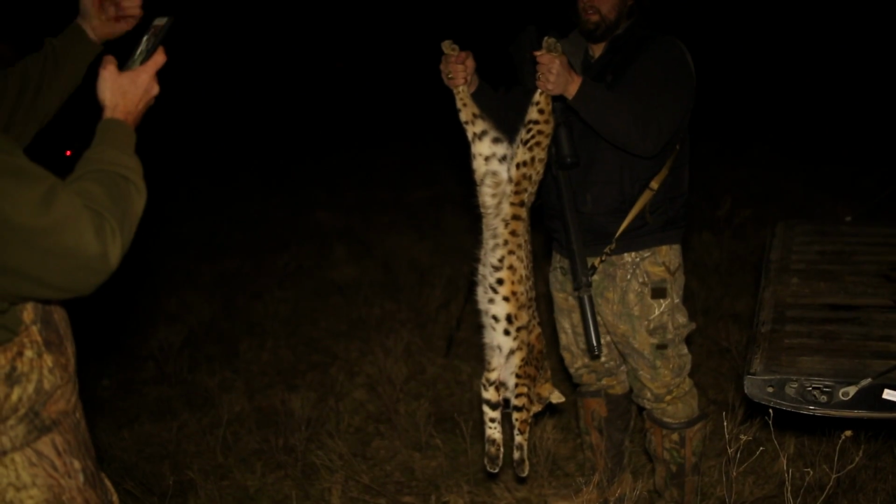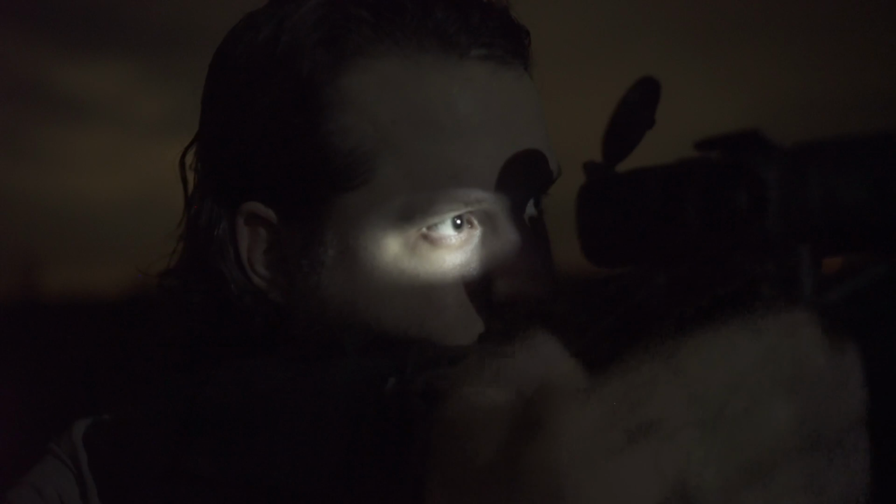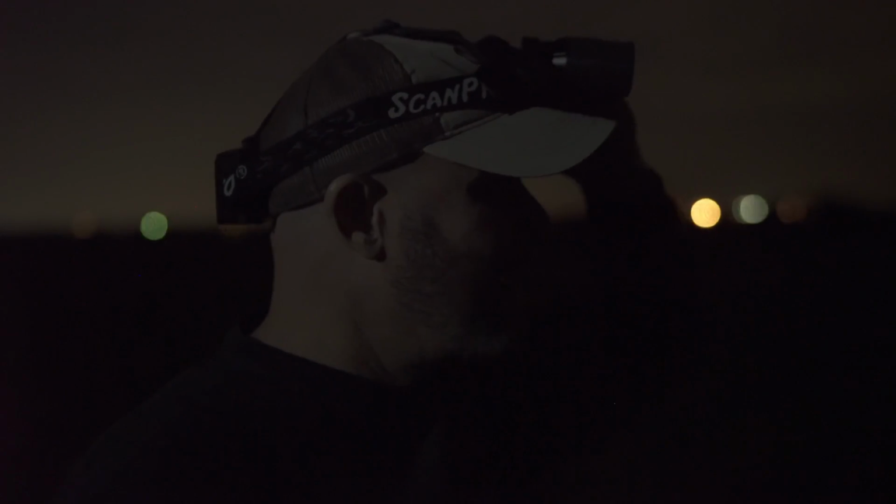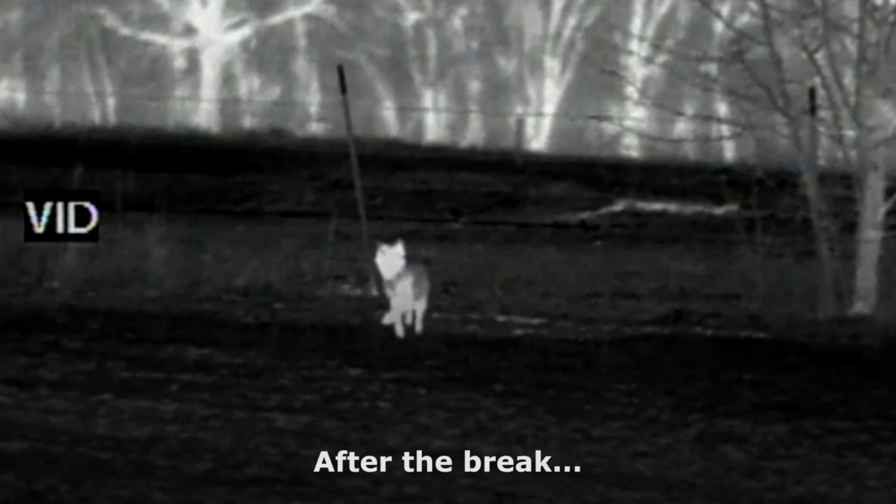It's only when you step back and take a look at both worlds objectively that you realize they aren't enemies. In fact, when combined, the two together become a more effective approach to hunting at night than just one by itself in most situations. That is something we all learned just from this one hunt.